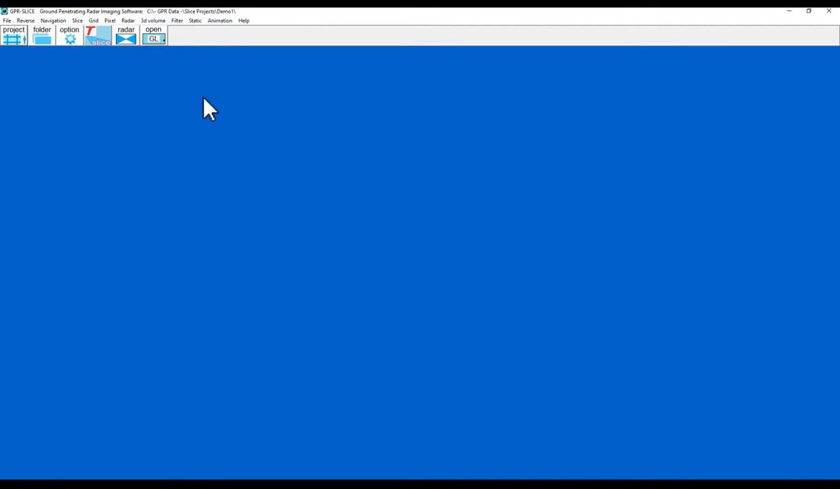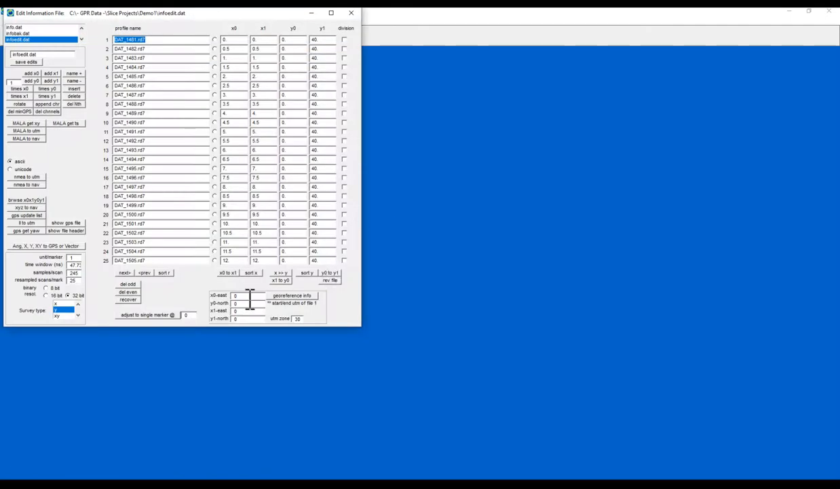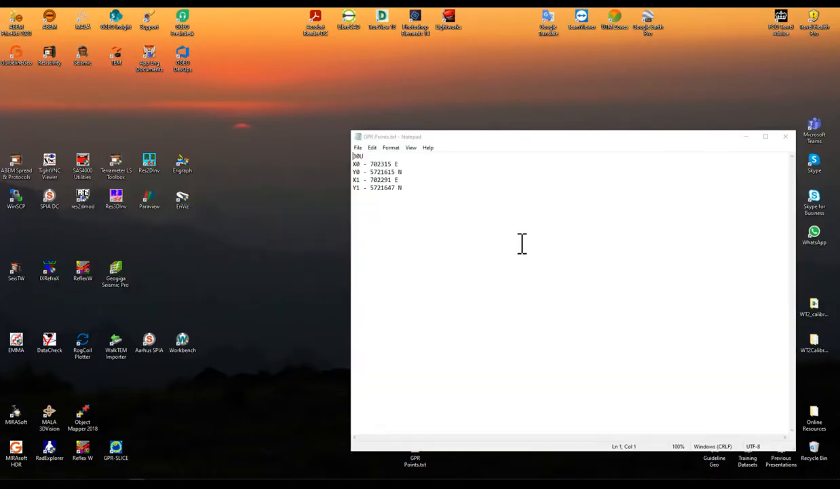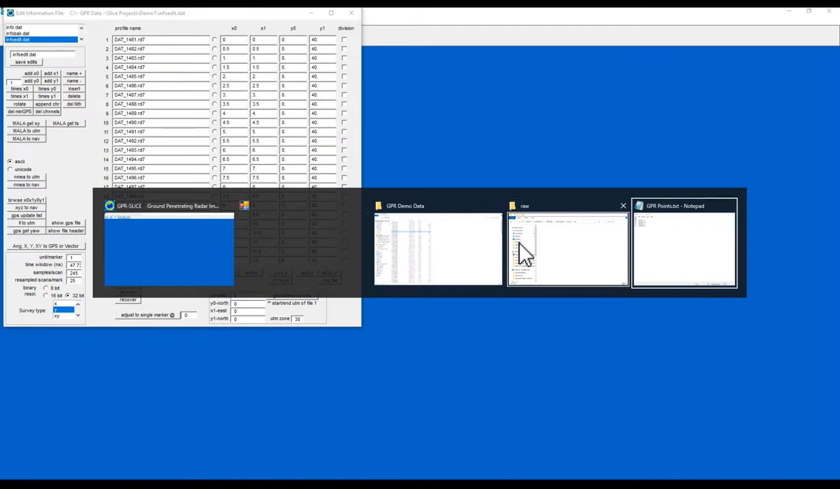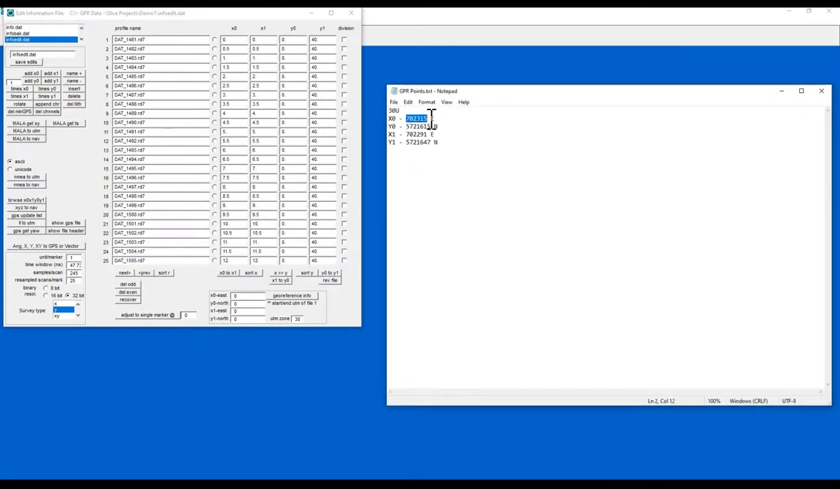Now at the moment all of that data were collected on a grid with no positioning. What I could do right at the beginning, if I had some positioning information, would be to define the location of the first file in my edit information file. I have those values here, so let's just put them in.